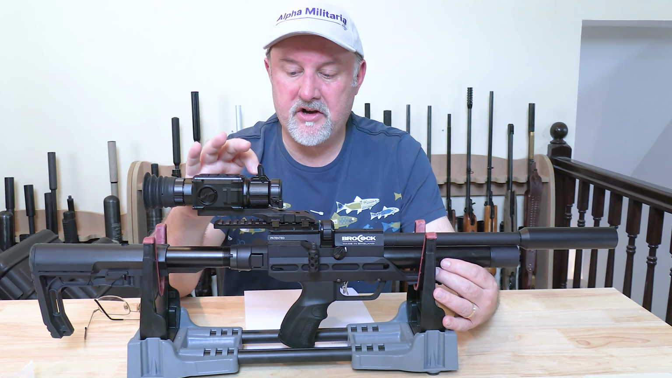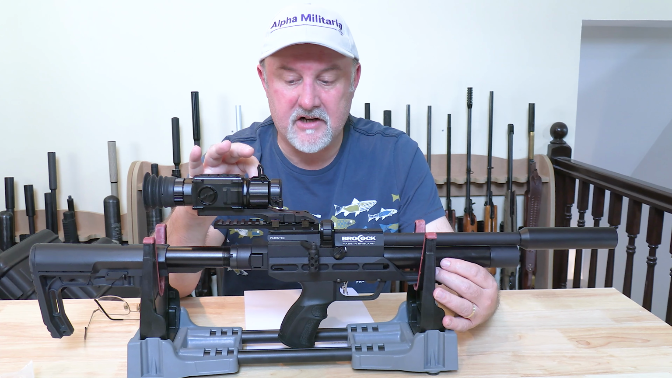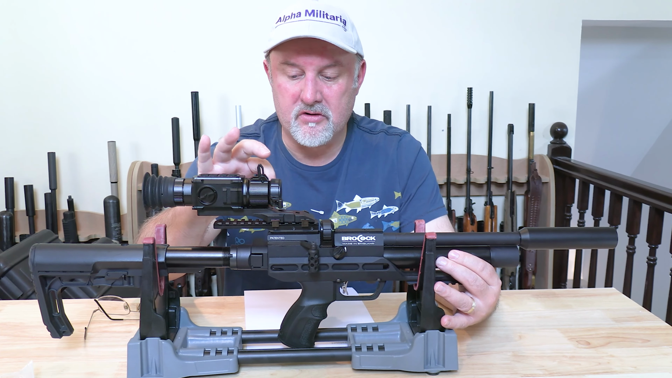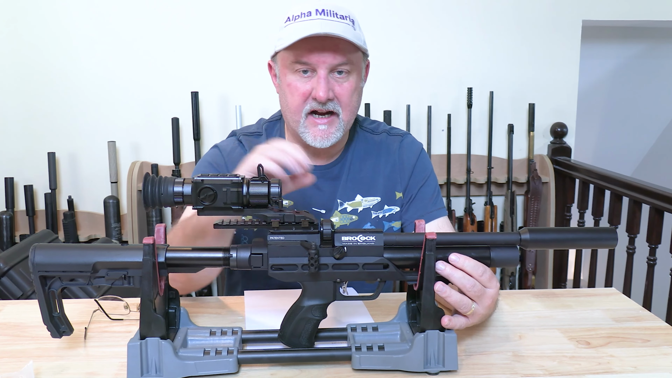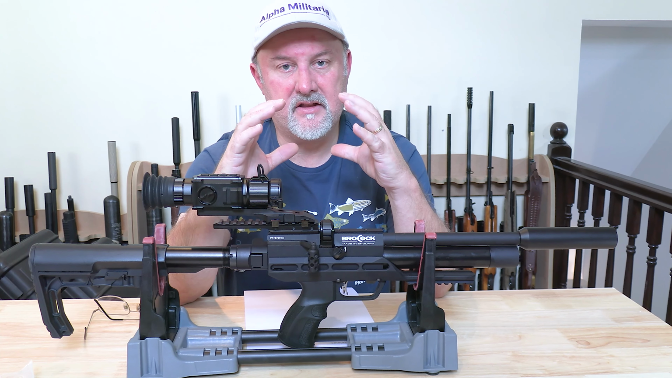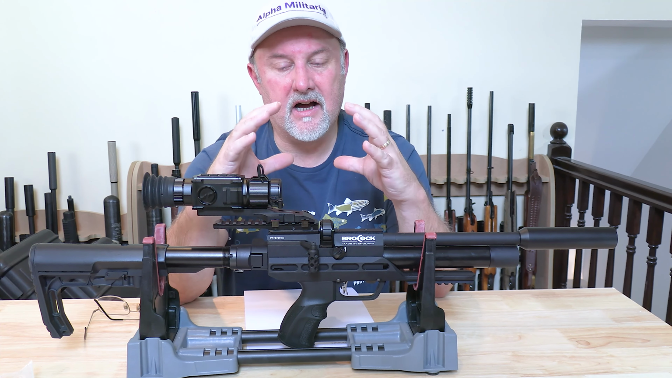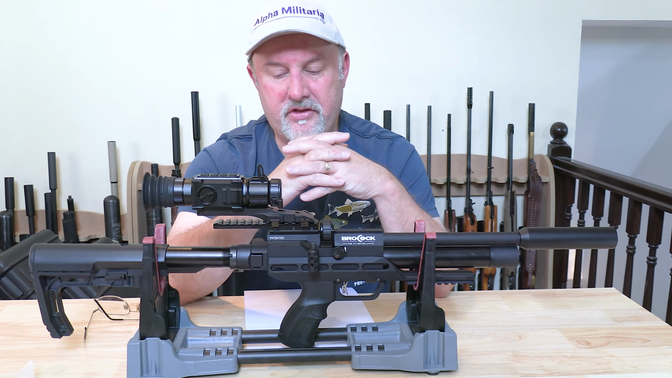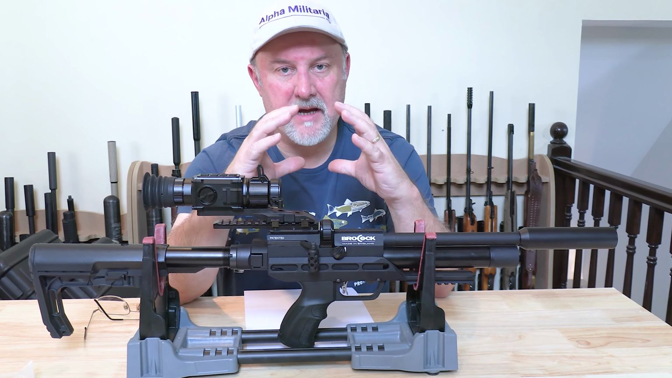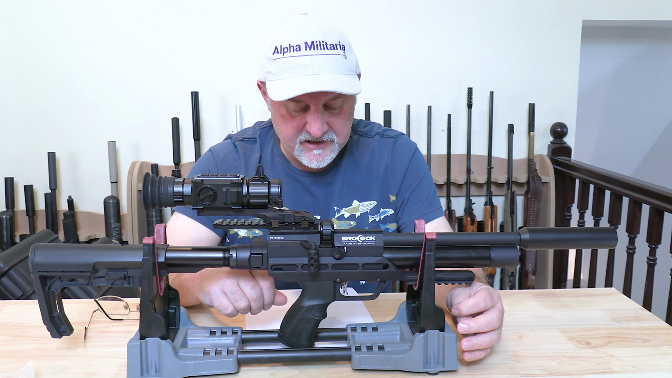Now, it's also worth playing with the flood setting on the integrated IR torch. I'll show you this in a second, but there's basically a little short slide in, slide out on the lens, which will adjust the concentration of the actual IR light quite a bit. So it's worth just fiddling around with that to find out how narrow you want that beam or how wide you want that beam to suit the environment that you're shooting in.